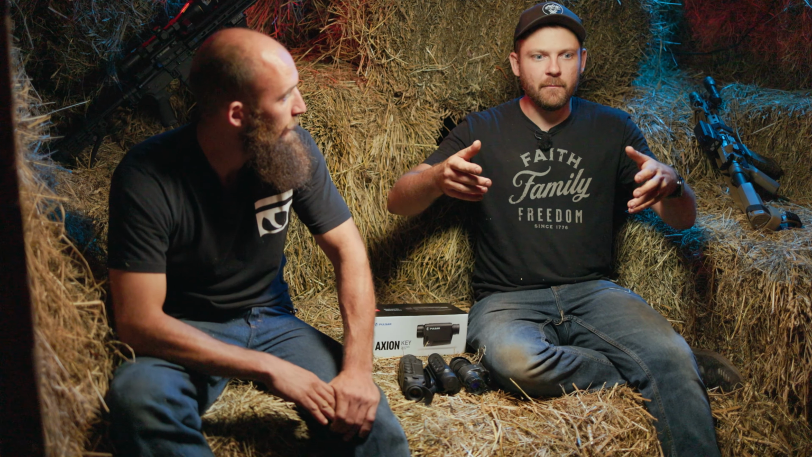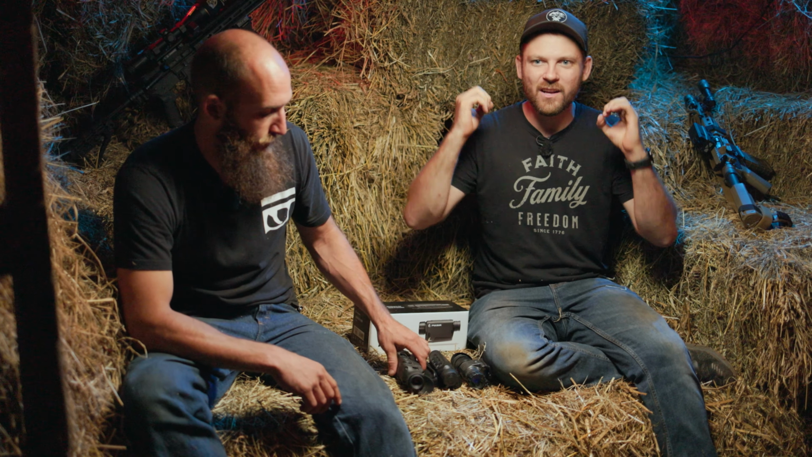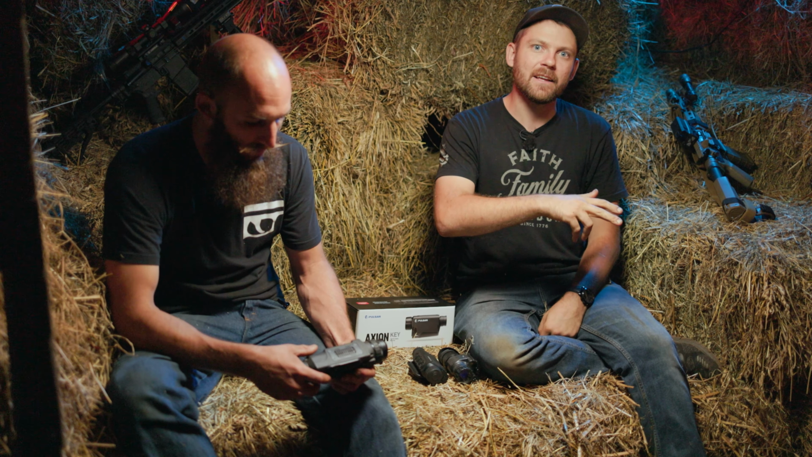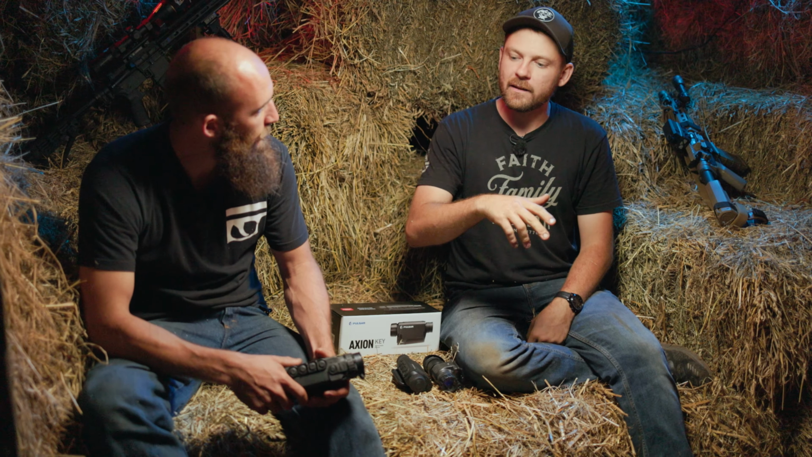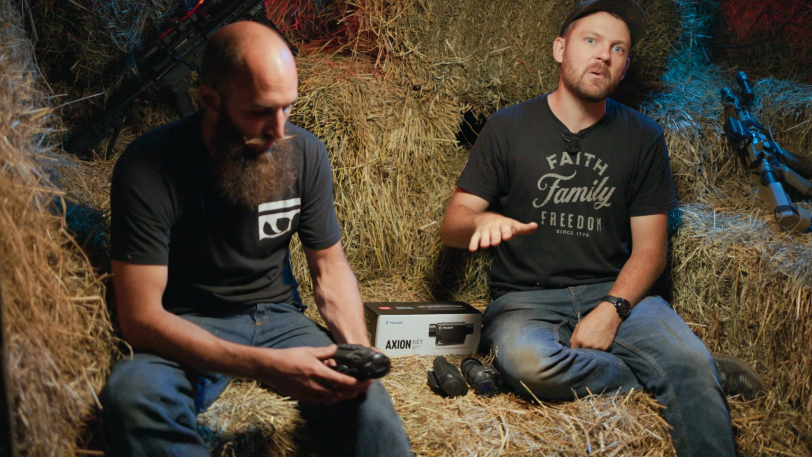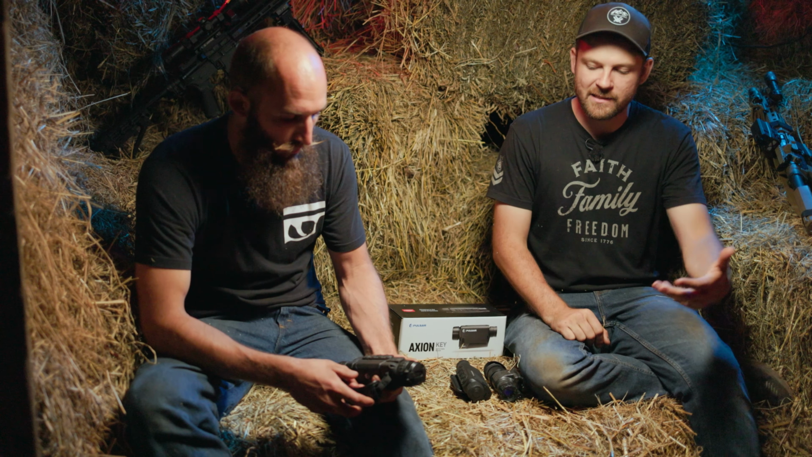You could be walking along and not see anything, and the same thing is true at night. You may have the baddest set of binos on your helmet and you can see awesome, but if a critter or a person hides well in the day, that same thing's going to happen at night. And these are going to virtually eliminate the ability for something to be out there and not seen.